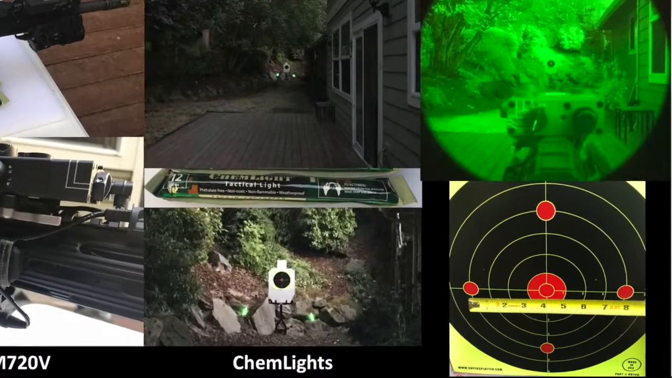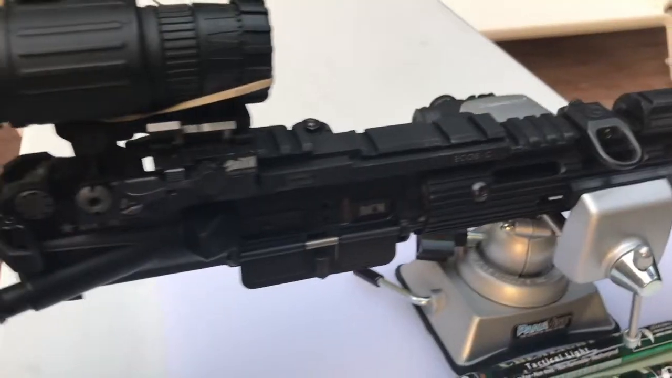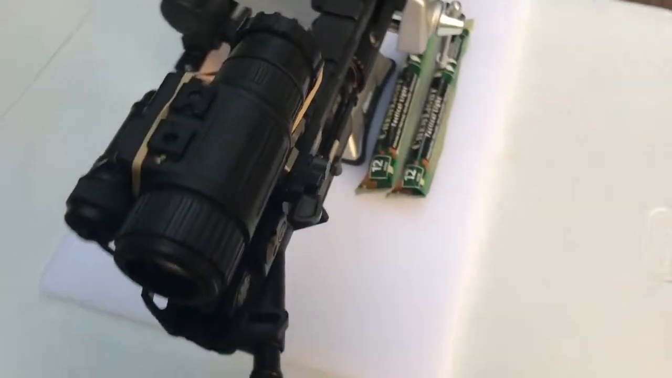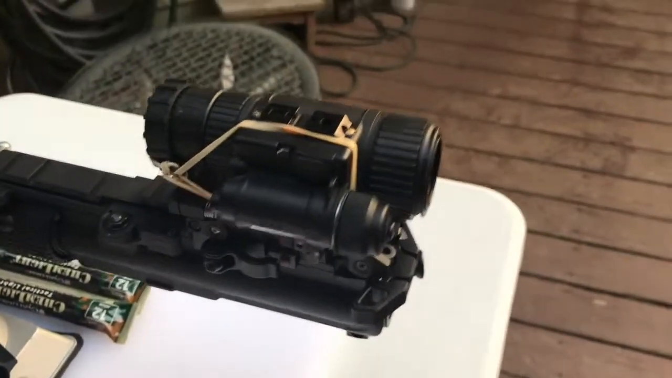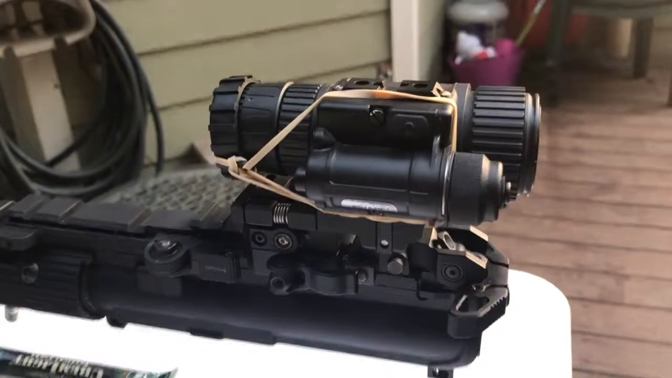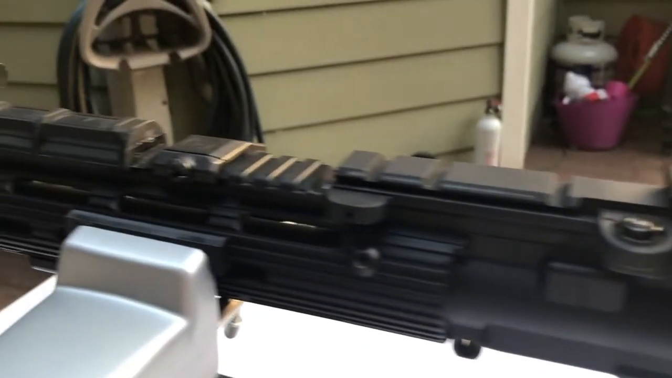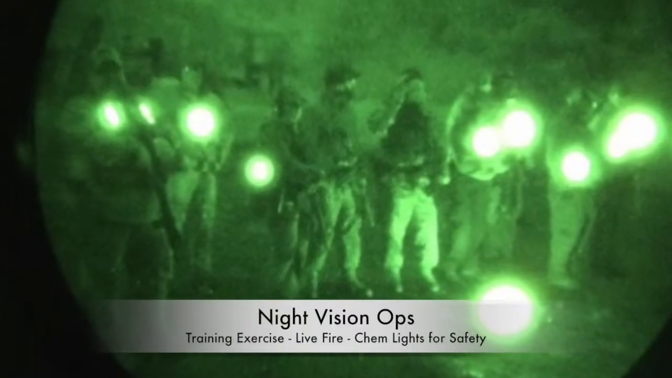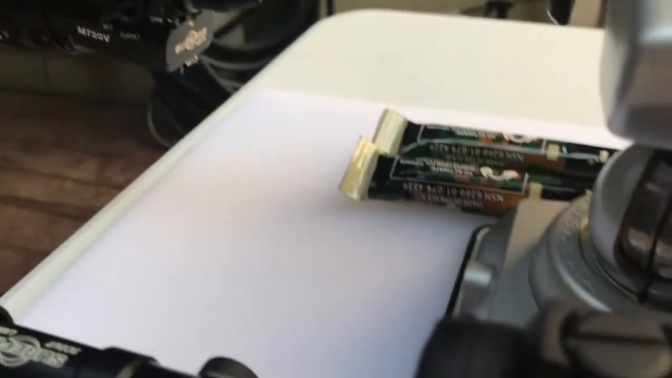Just for visibility in the beginning, I placed two cam lights on the left and right of it. However, as I went through the filming through the night, they became distracting, so I took them off. They were producing too much light. However, I highly recommend these tactical cam lights, and if you ever do training exercises, safety is very important. So you saw earlier in a picture from our training exercises, everybody has a cam light, one on the front of the LB and one on the back, because you definitely don't want to have any accidents while training.